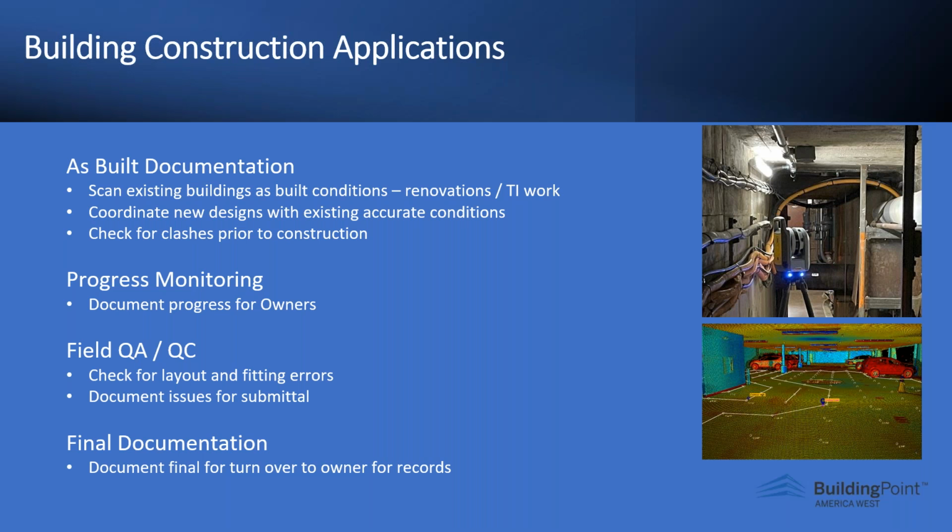Progress monitoring, right? For owners, that's a big factor. Owners want to know what's happening out there: what's installed, when was it installed, so we can get the pay quantities going. So, doing progress monitoring. Field QA/QC, right? So how's it being built? Is it being built to spec? Are there problems or issues? Let's document it along the way for the submittal process. And then of course the final documentation for the turnovers for the owners.